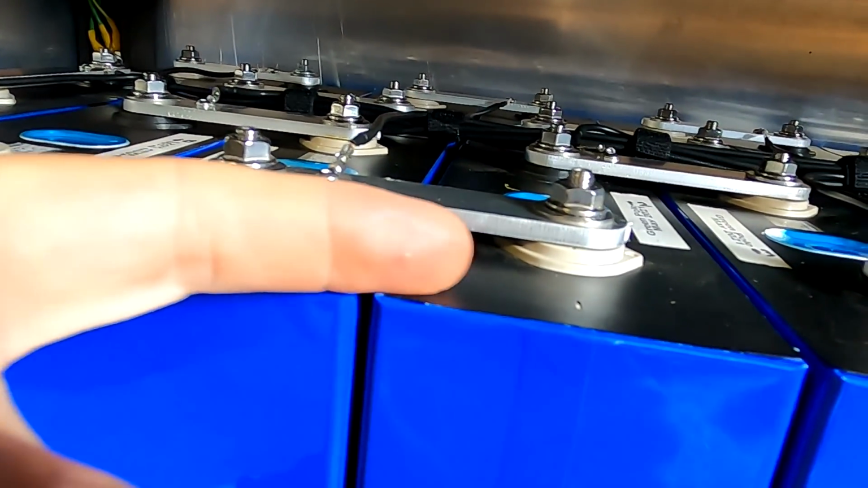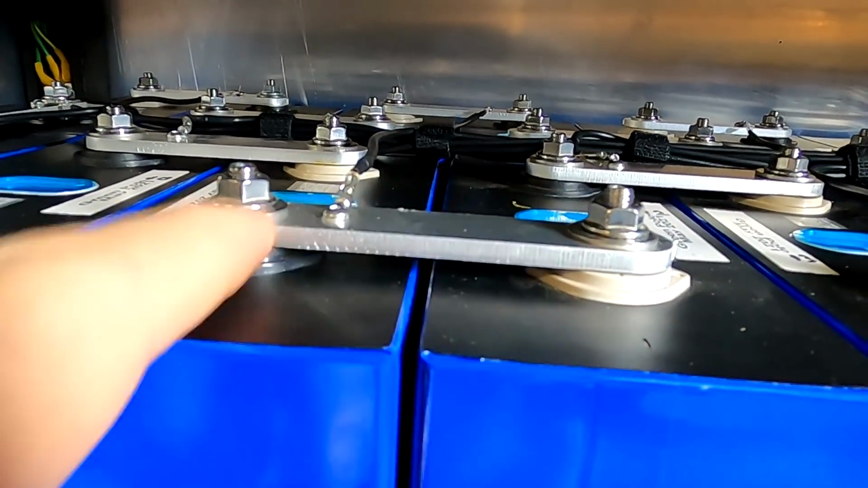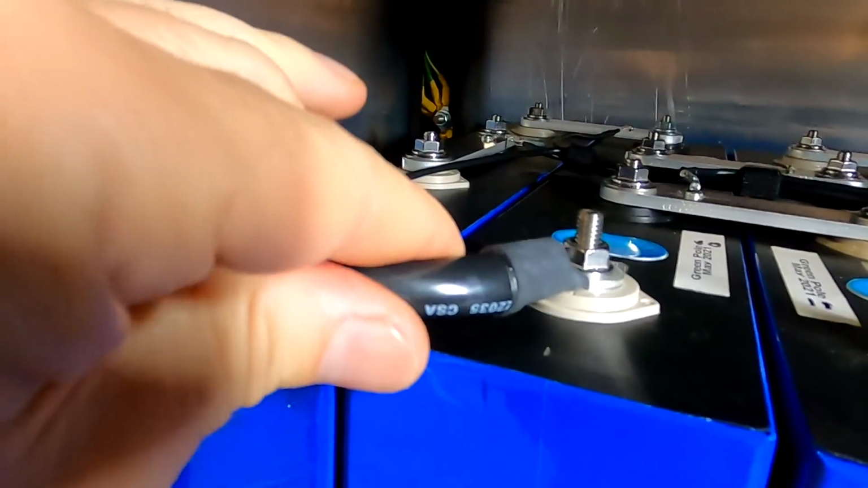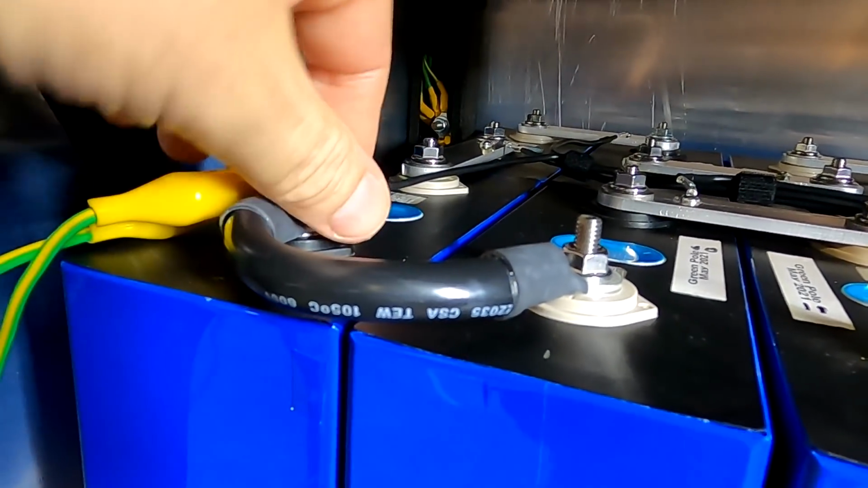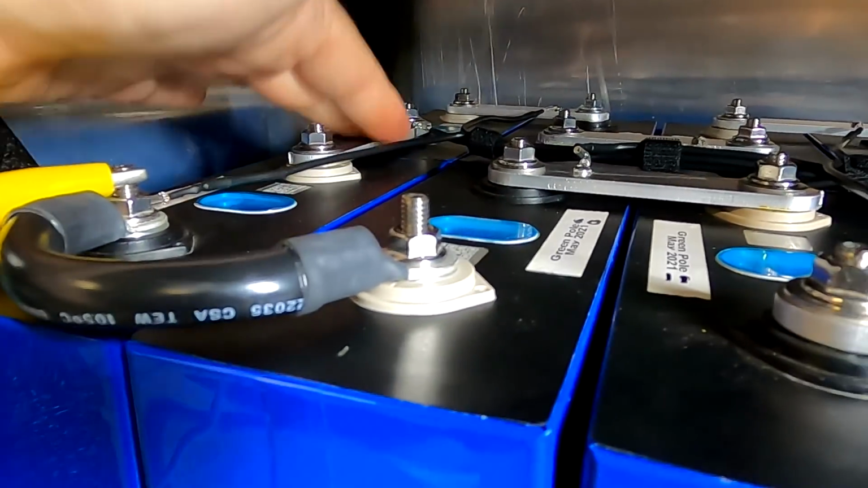I wonder if we have... It can't. It sits on this acrylic on a plain aluminium sheet. And I cannot believe the terminals would be on a different height between two cells. Well, they seem to work now here. There's no heat building up. I've torqued them with 5 Newton meters again.